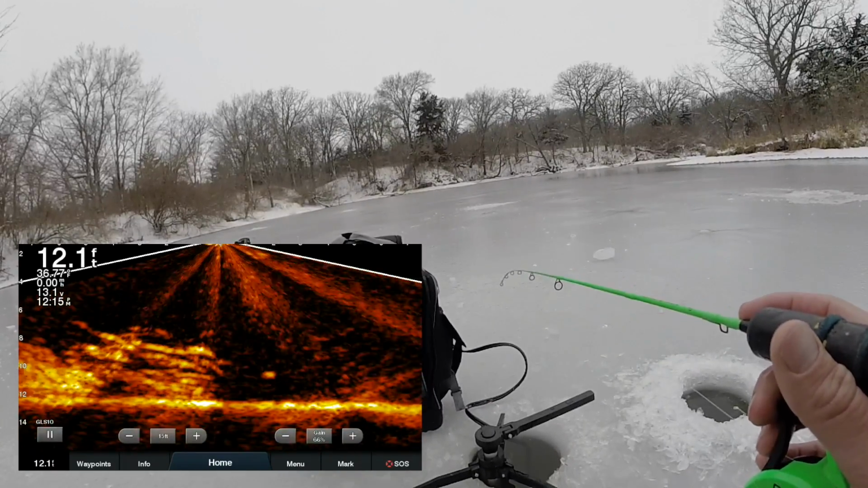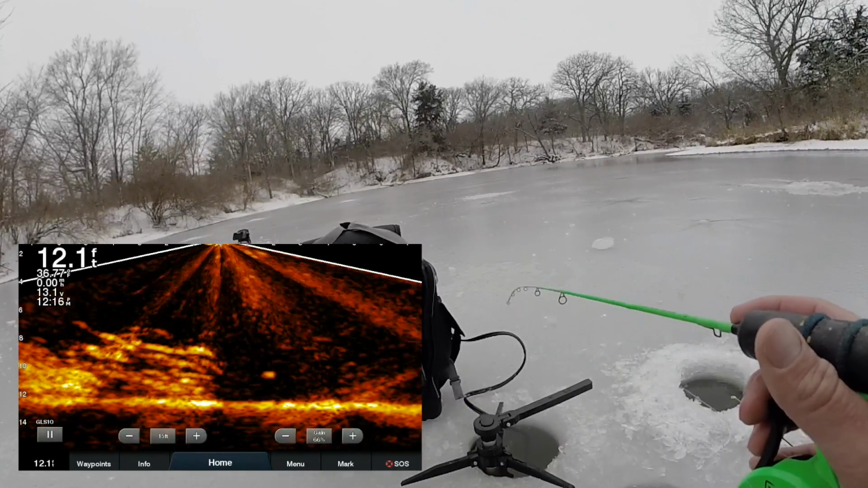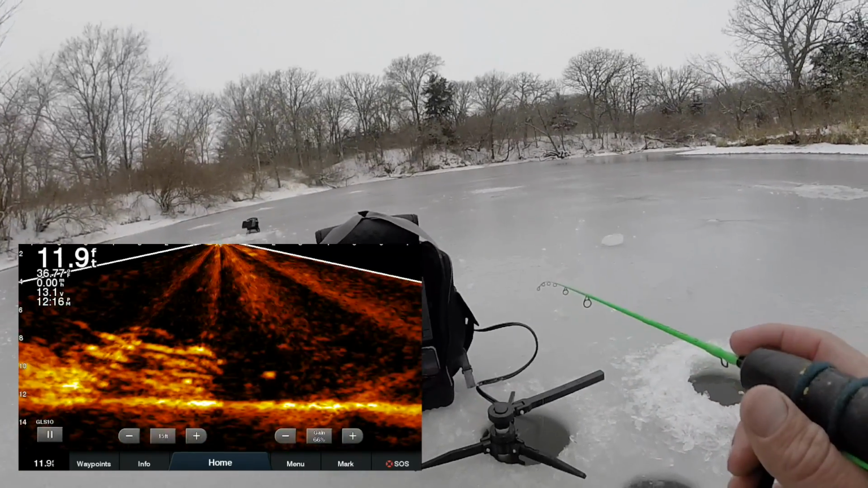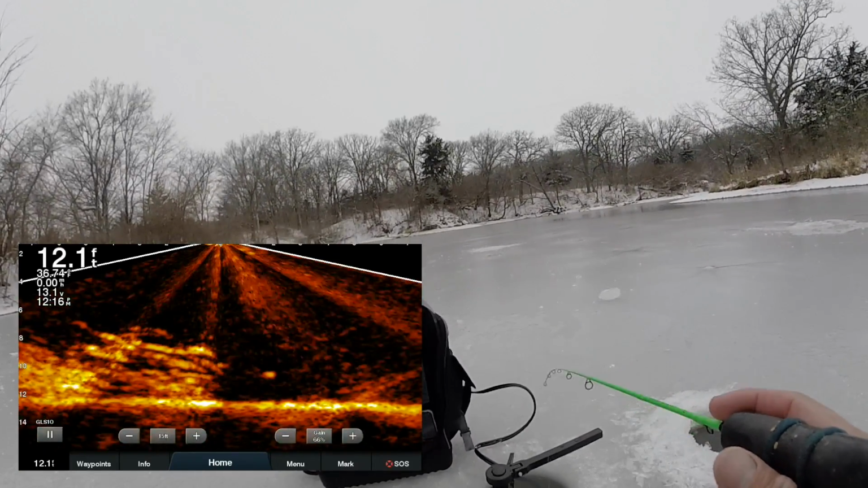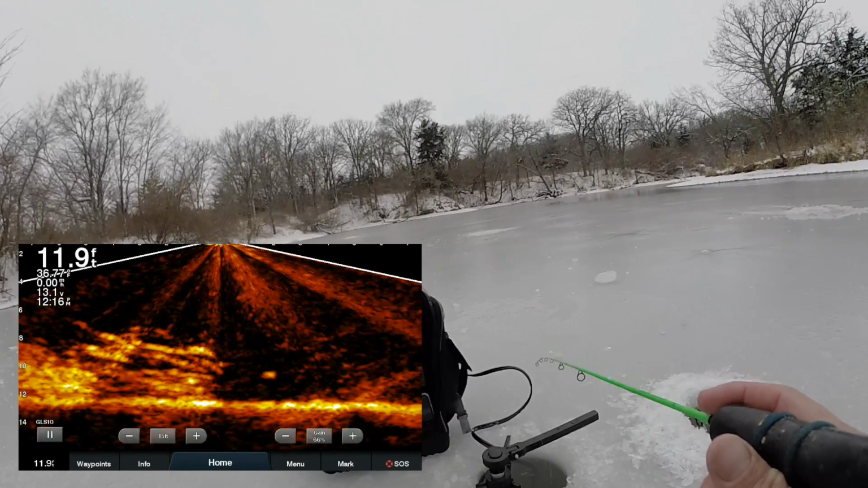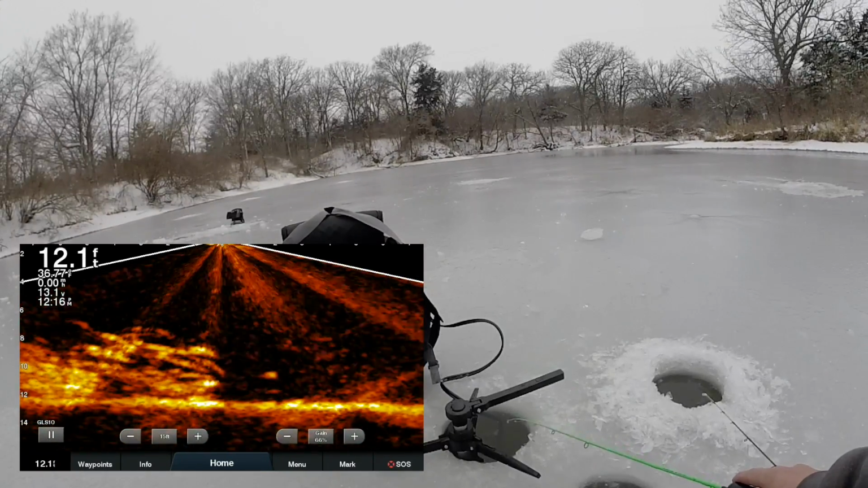Has nothing to do with me being a more skilled angler. It has all to do with, I actually don't really know what it has to do with. Luck? Something like that. But keep it rolling, try to catch a couple more, and then might throw out some live bait on tip-ups. And by might, I mean we will.